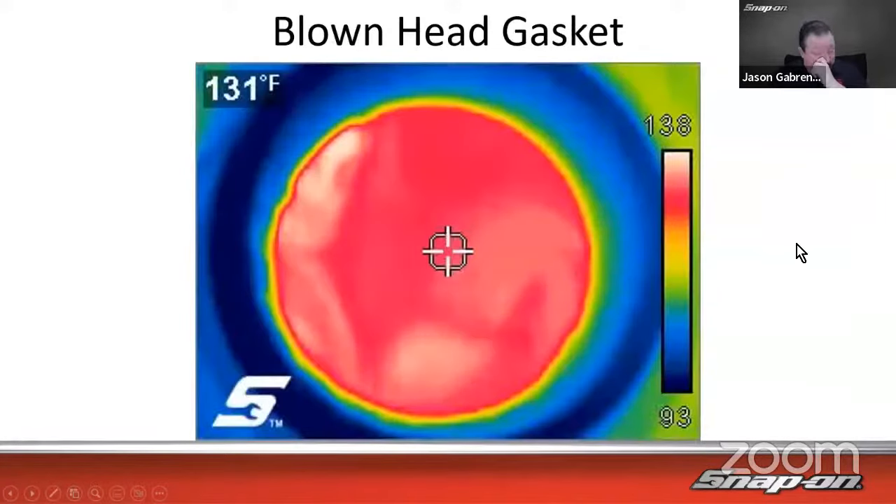Super easy. This one I thought was really cool, unfortunately not on the Thermal Elite, where you could have taken a video, which I bet would have been really cool. But this is a blown head gasket, looking down inside the radiator or inside the coolant bottle. The coolant is going to be the same temperature, right? But if I've got other stuff in there, like hydrocarbons, the temperature is going to be different on those hydrocarbons. So you can actually see it swirling in there and see it mixing in.